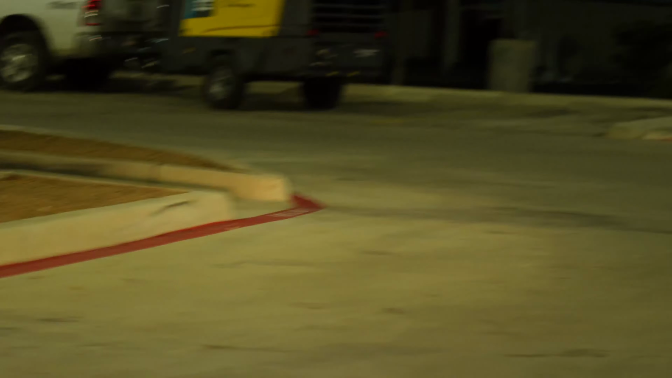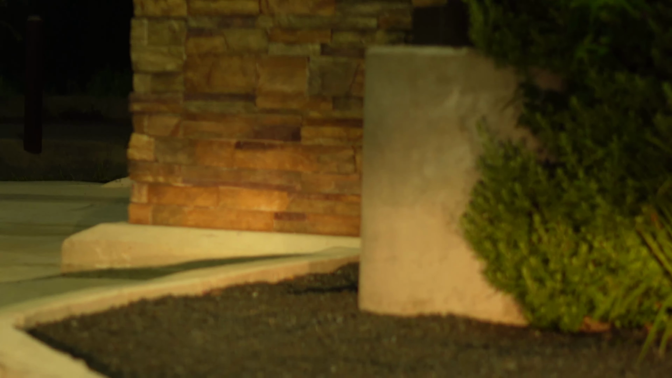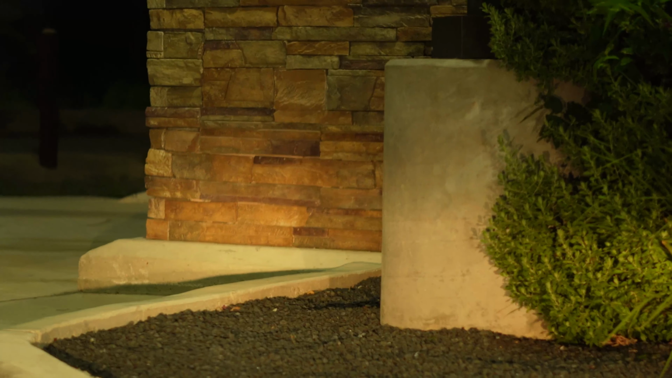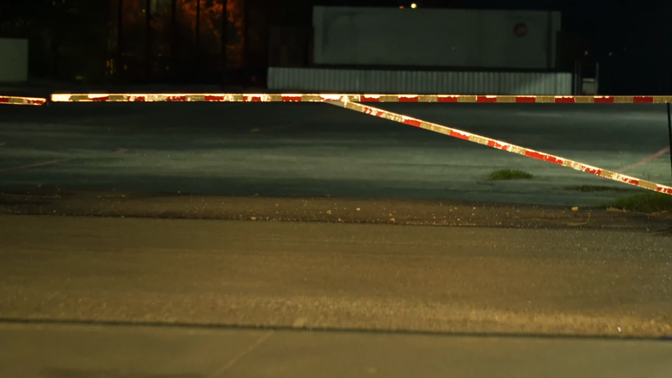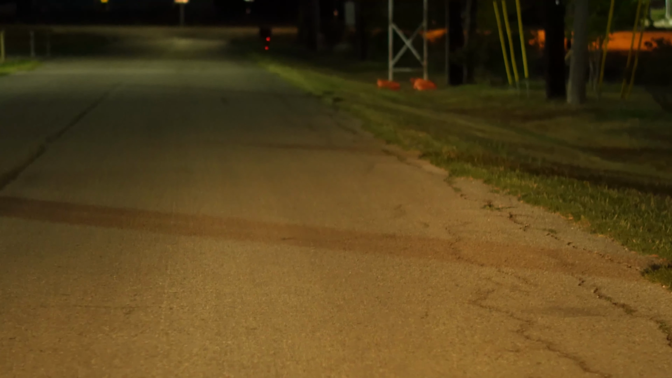So I'm going to do the brick test right now, just to see. So is that moving? Yep, it is. That's from the car. No steady shot on. Okay. Here. Now I'm going to turn this off and change lens.